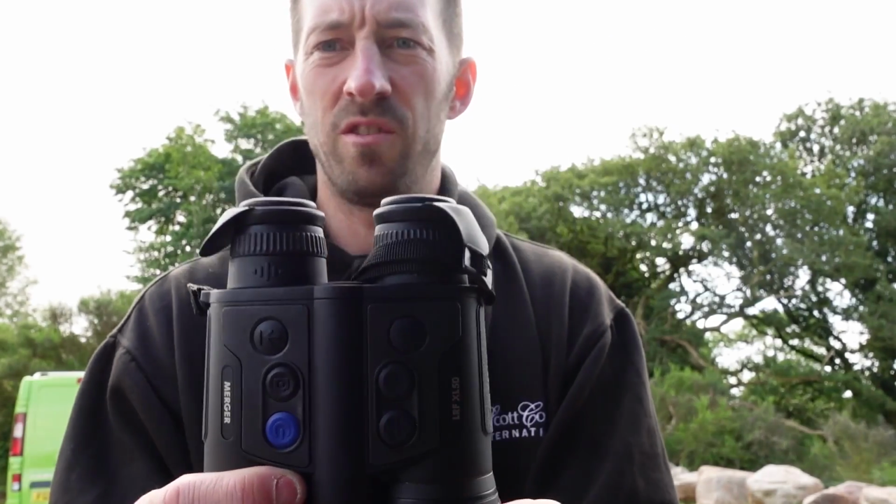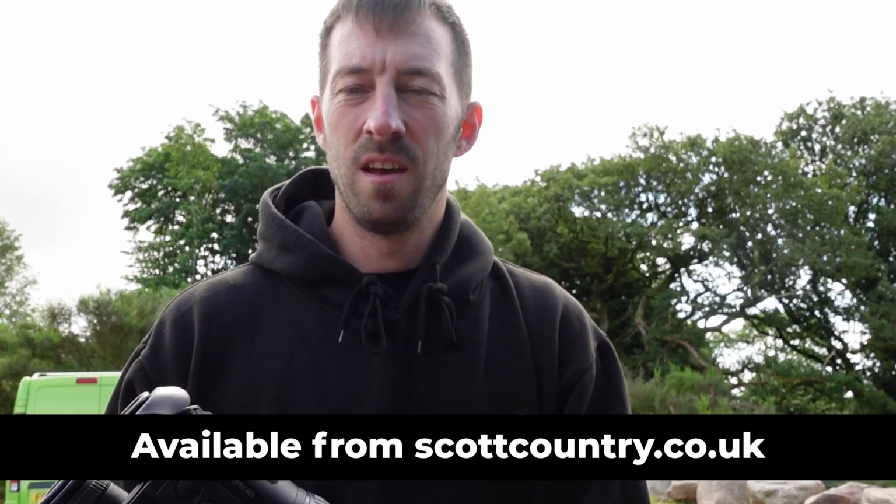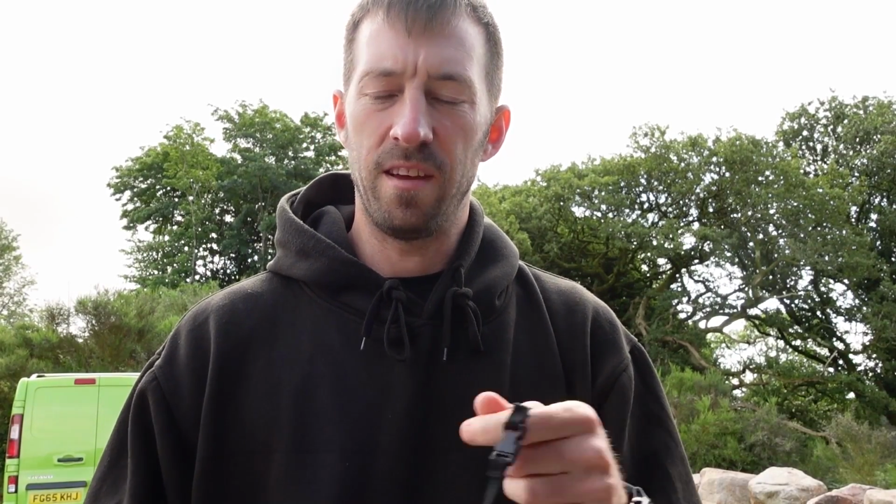These are a 1024 by 768 sub 40 millikelvin NETD sensor resolution, and is projecting a true HD image quality. So all we're going to do is we're going to go out, we're going to do them side by side and just show you comparisons. We're going to go up all the way through the zoom range. So we're going to start on the base mag, then we're going to go up to ×5,